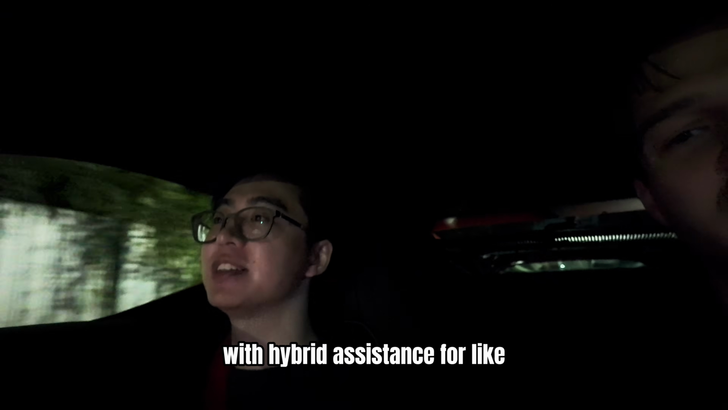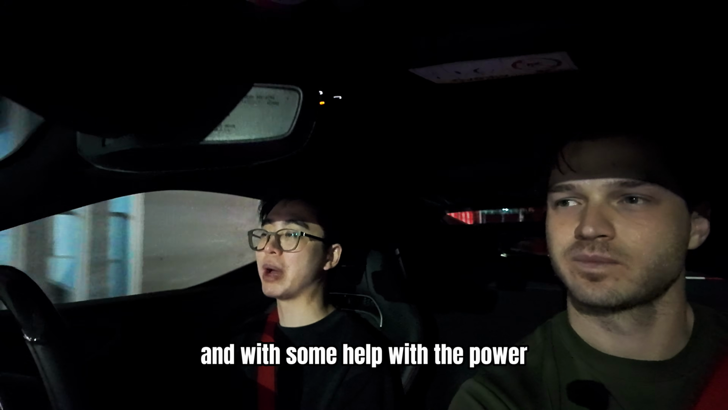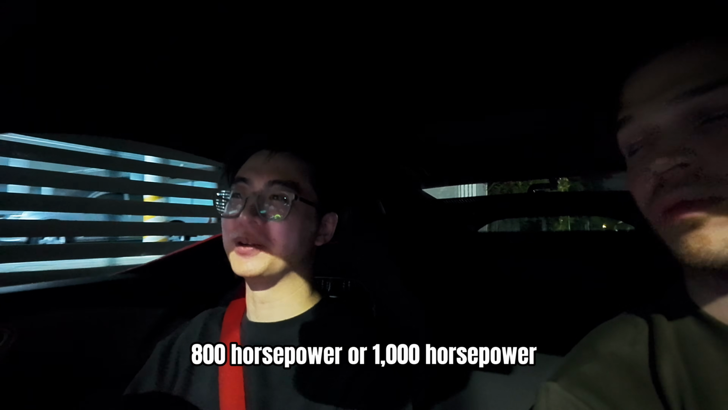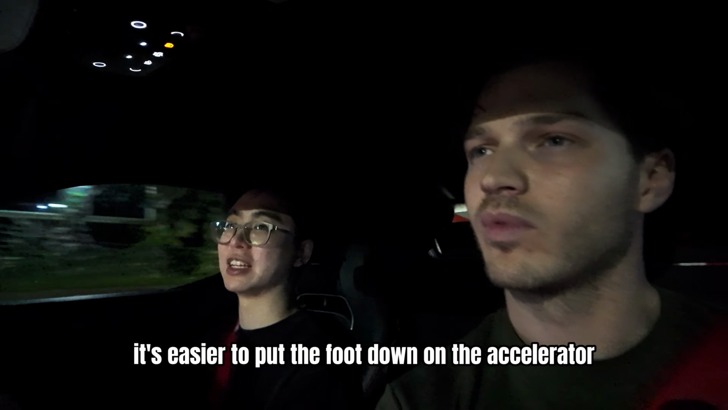with hybrid assistance for just pootling around quietly and with some help with the power, but I don't care if the car is 800 horsepower or 1000 horsepower because you can't drive that anyway. Maybe it's easier to put the foot down like that. Okay.